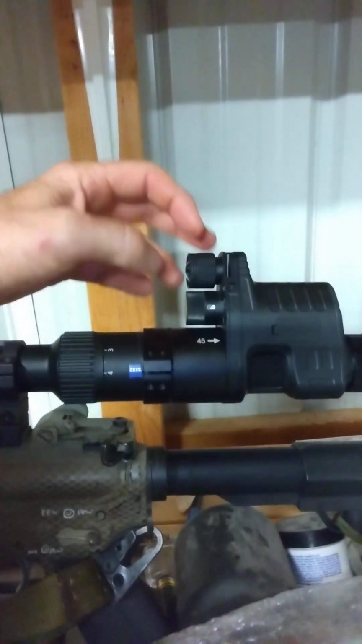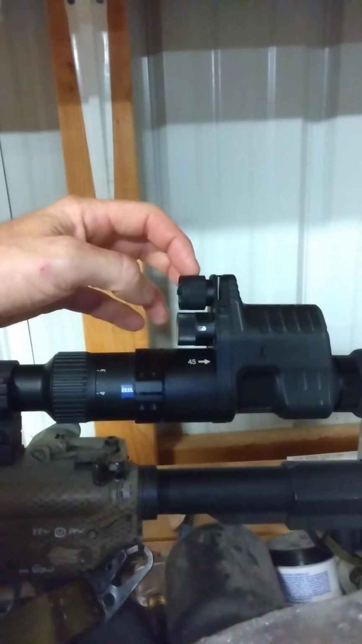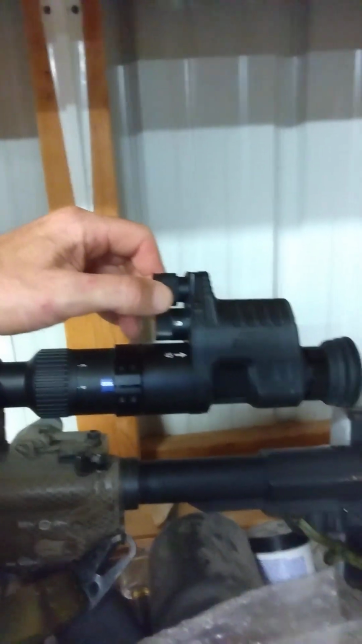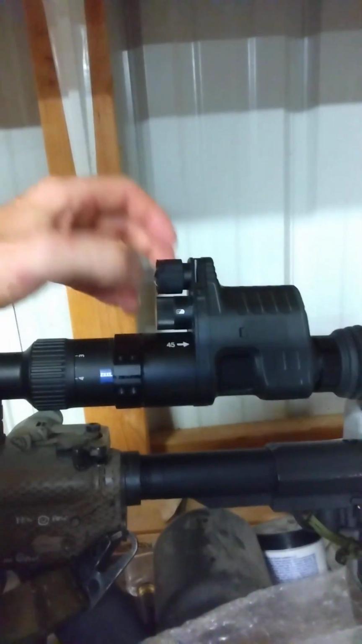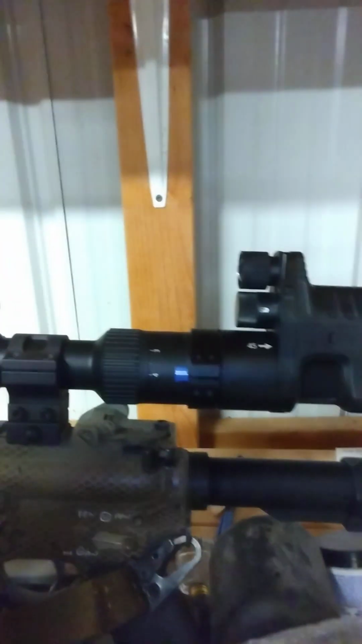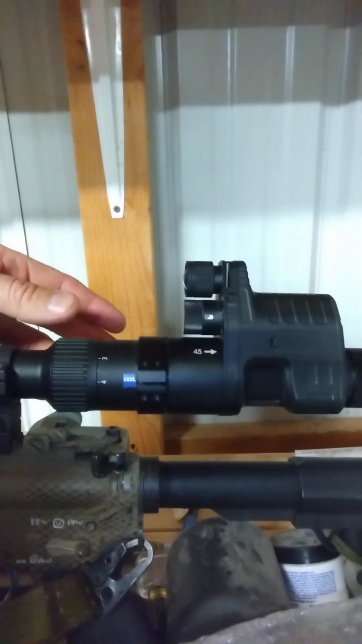The other thing, as I was playing with it tonight, this is the IR illuminator, and it is adjustable. So it's kind of like a zoom function. I find that about a third of the way out, or two-thirds of the way in, however you want to look at it, is the money spot for right around up to 200 yards.